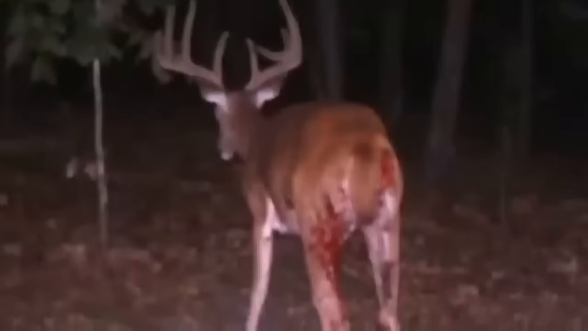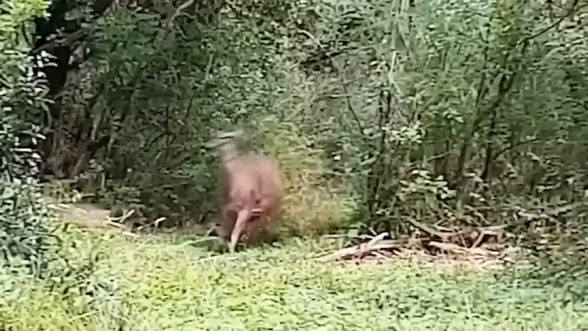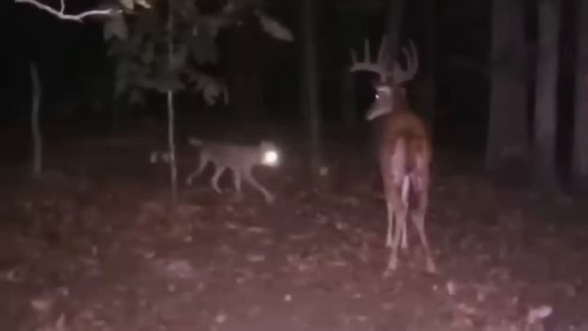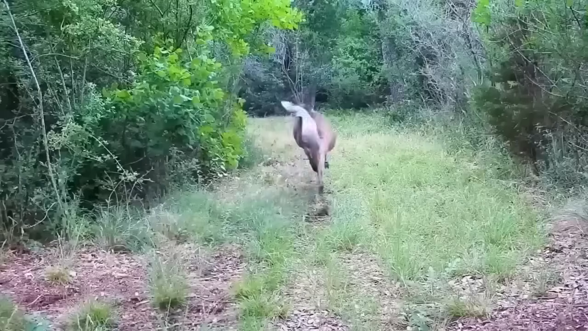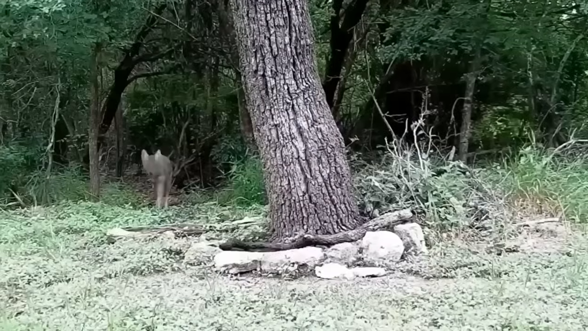The injured buck, while weakened, fought valiantly to protect itself from the relentless predators. In an epic chase, the buck demonstrated resilience, circling around a bushy tree in a desperate attempt to evade the coyotes. Nature's dance of predator and prey unfolded before the watchful lens of the trail camera.